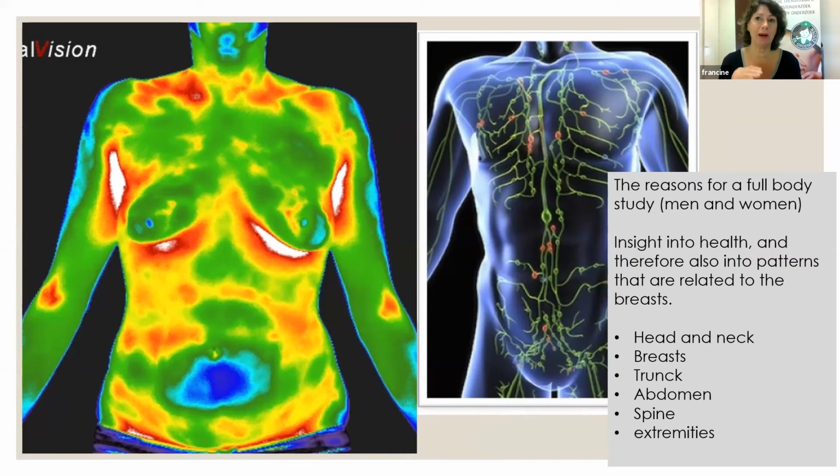And it does that by referring blood to the small intestine. That extra blood is coming from the skin. So the skin starts to cool off, because the blood from the skin is going to the small intestine. That's why this spot is turning cold.